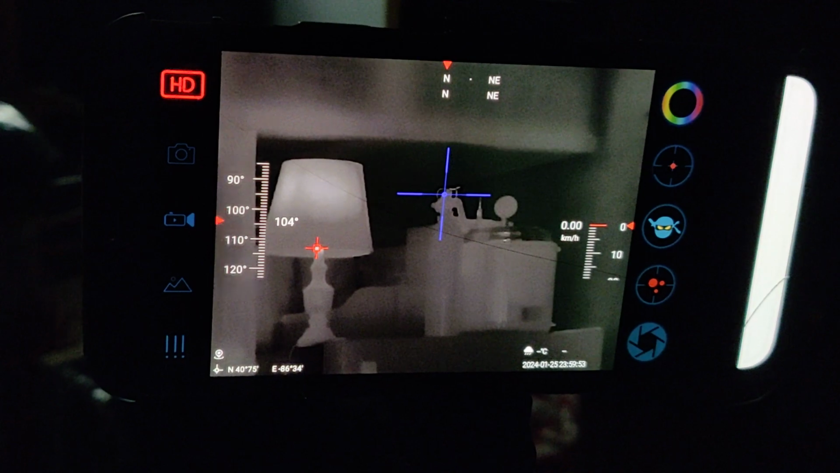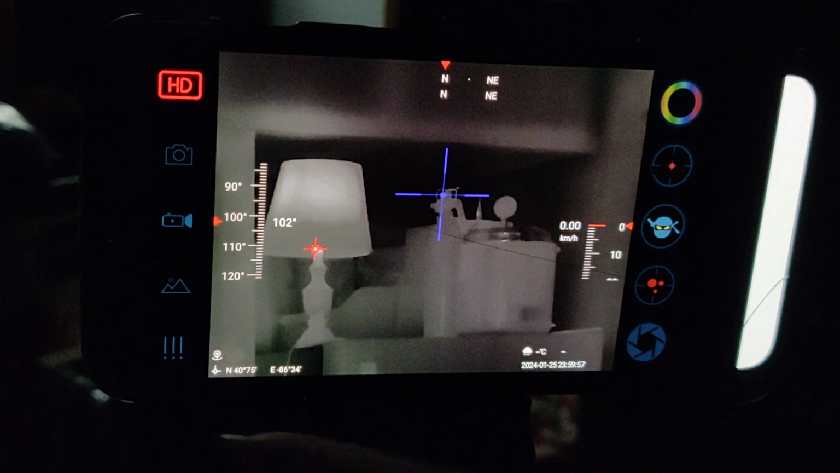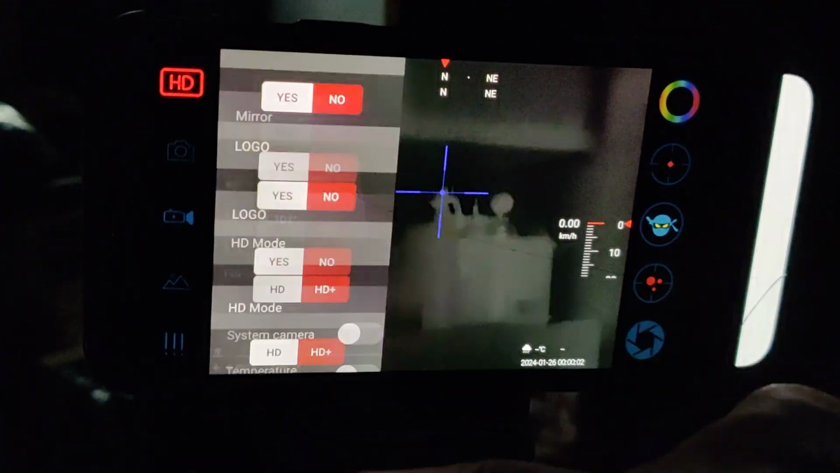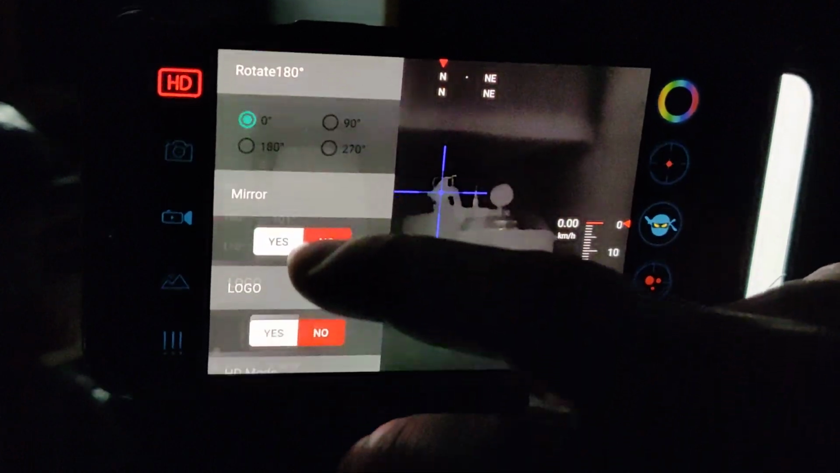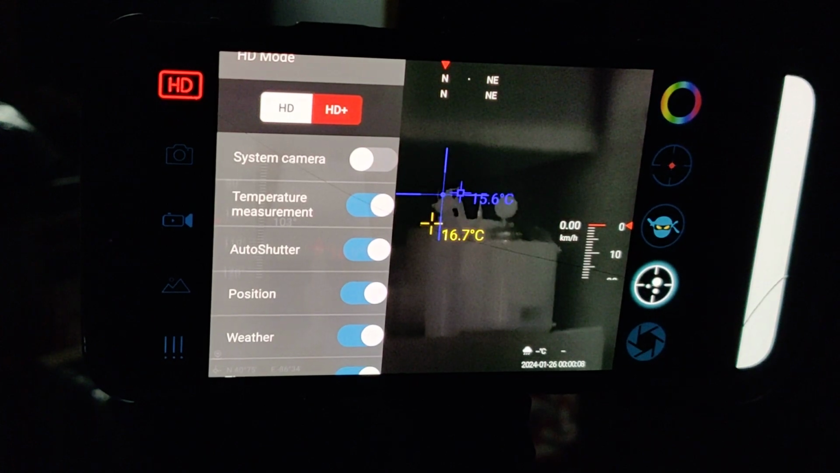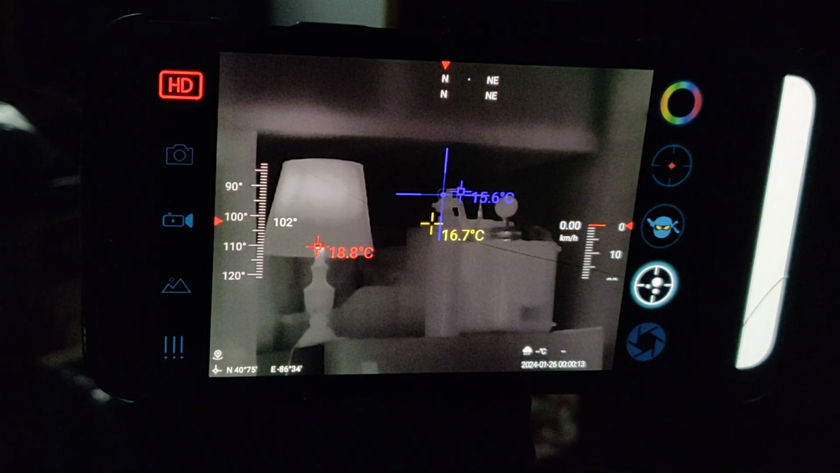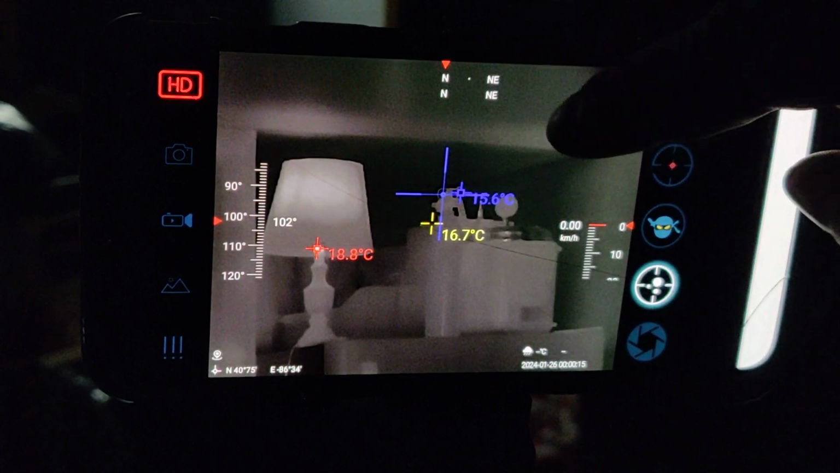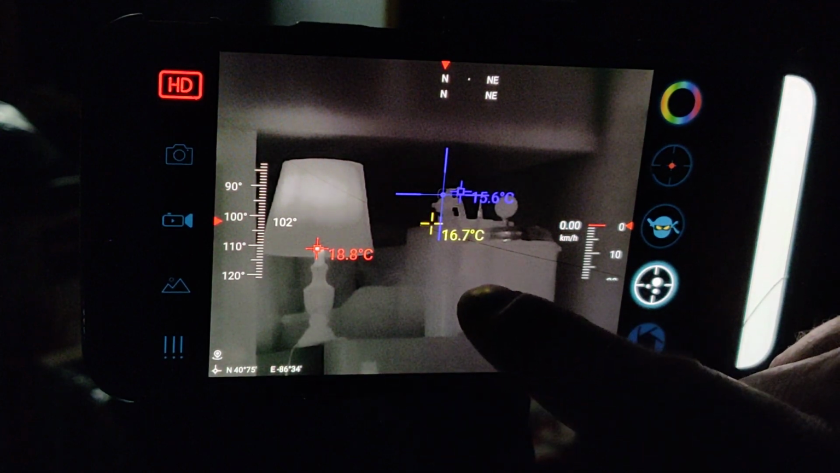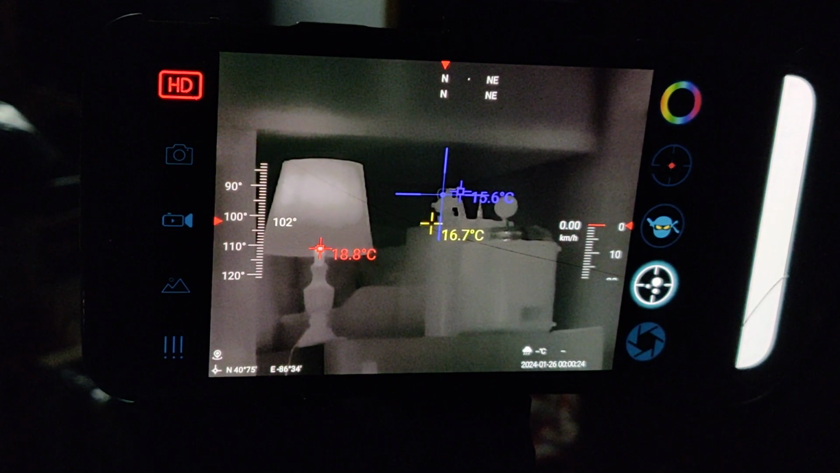That's kind of handy. I've been wrong about that. So we turn that on, that'll show you your hotspot. We come over here and it will show temperature. And that is super handy, in my opinion. You'll see that it's in Celsius. So it's showing the blue is the cold, the hot is the red, the hottest spot. And then where we're pointed in the center, that is, well, I guess the center temperature.